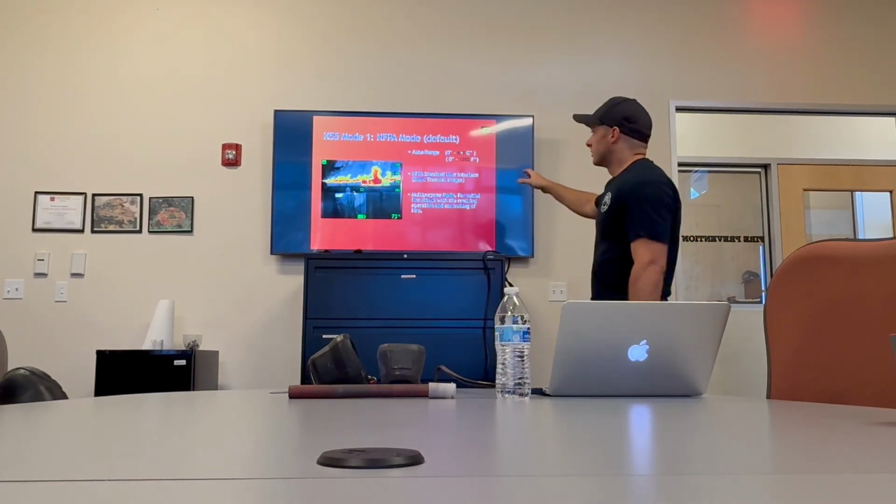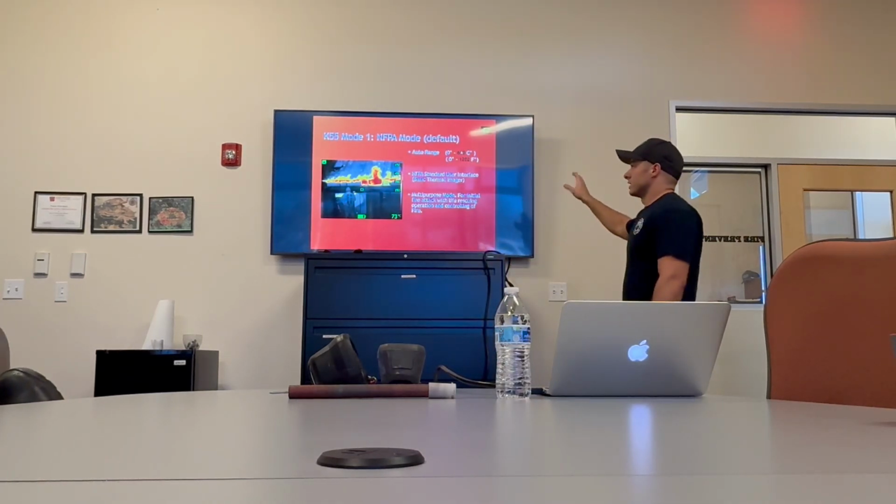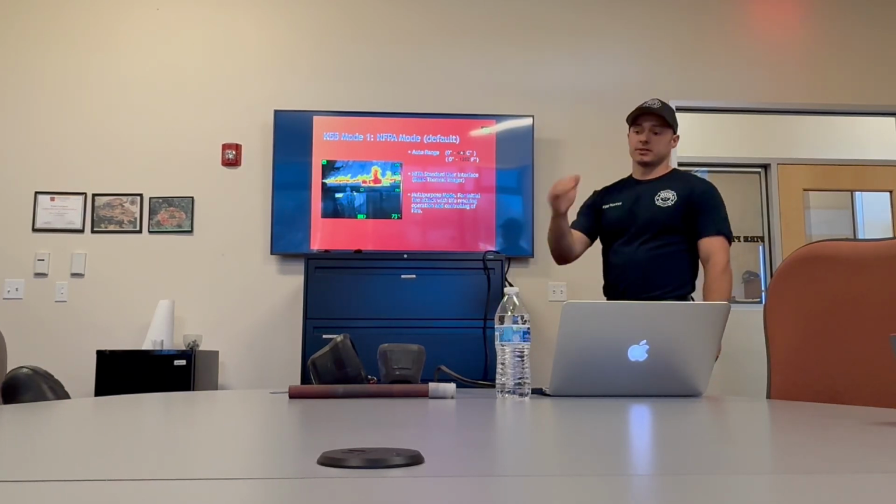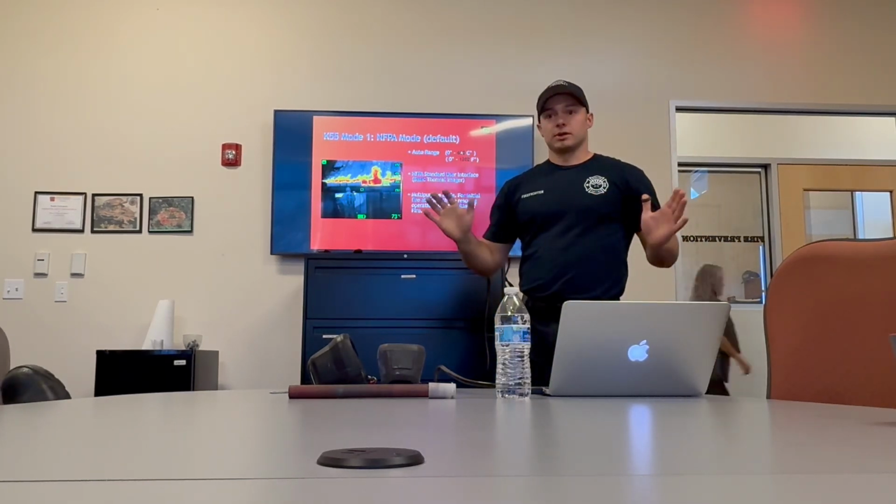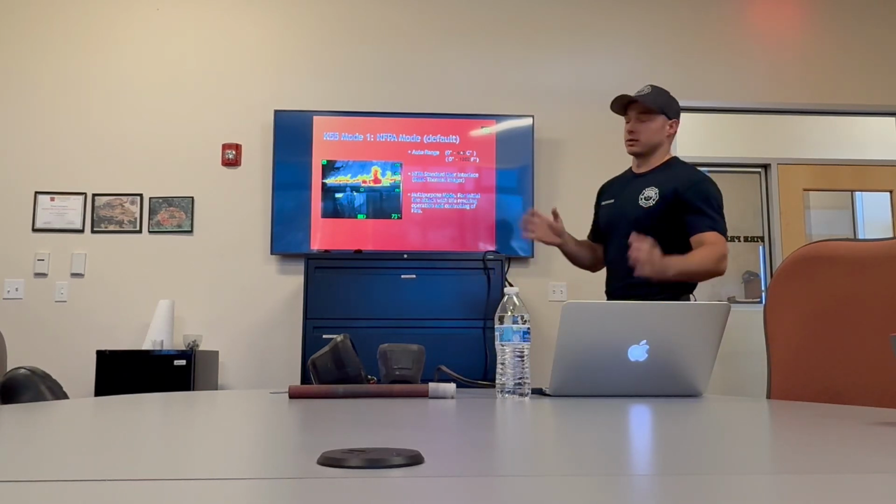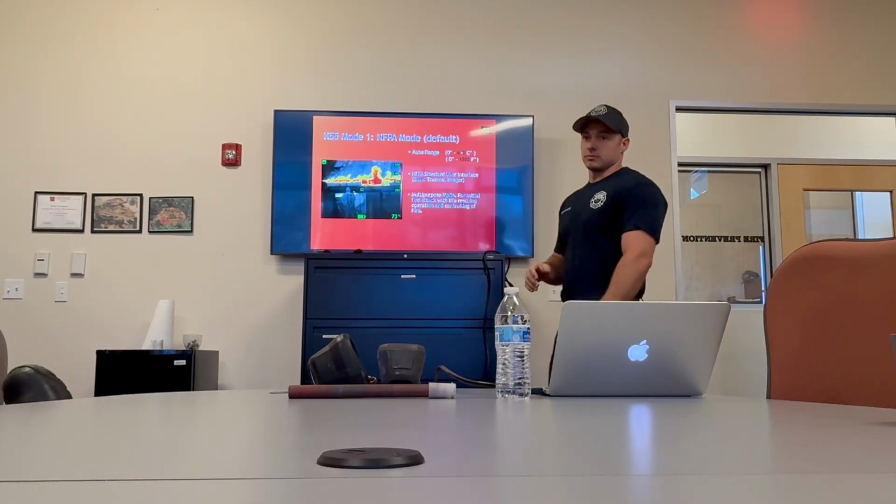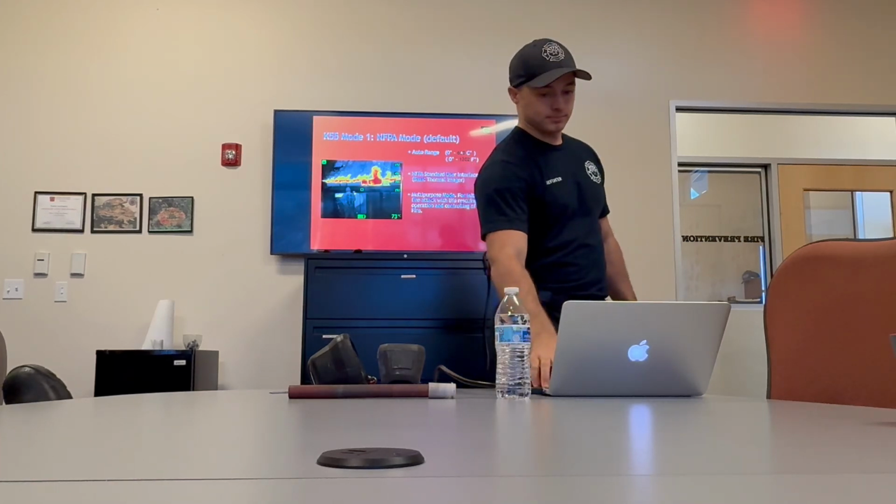The standard NFPA mode is a standard auto range, and so it'll go through your standard depth, same as the K2. When it starts up, it's going to be on that mode, and you're going to be set up for exactly how you're most likely going to want to use it. Great for initial attack and fire operations. Just the basic standard mode.